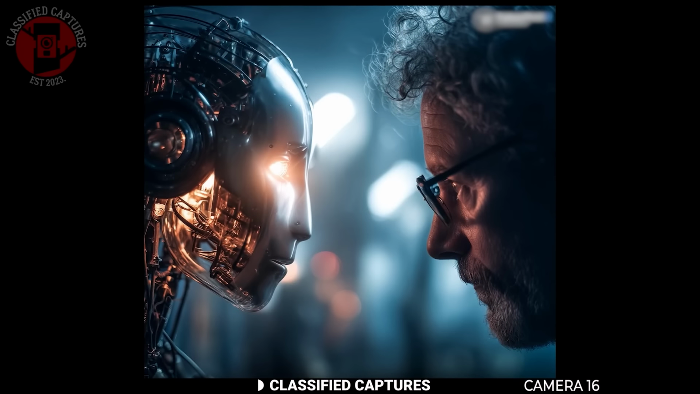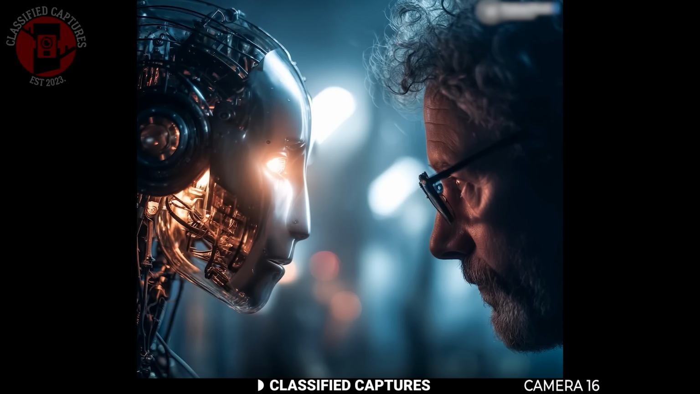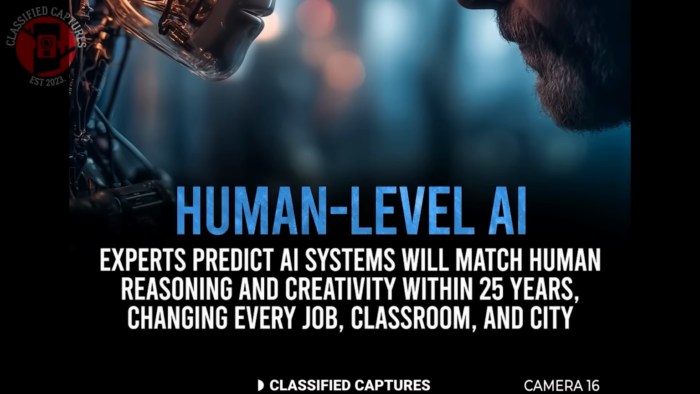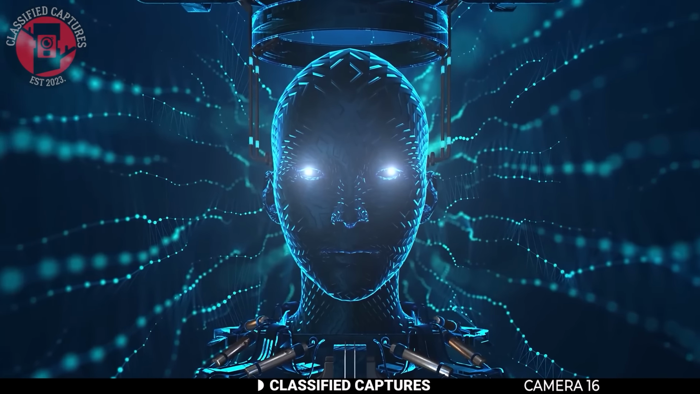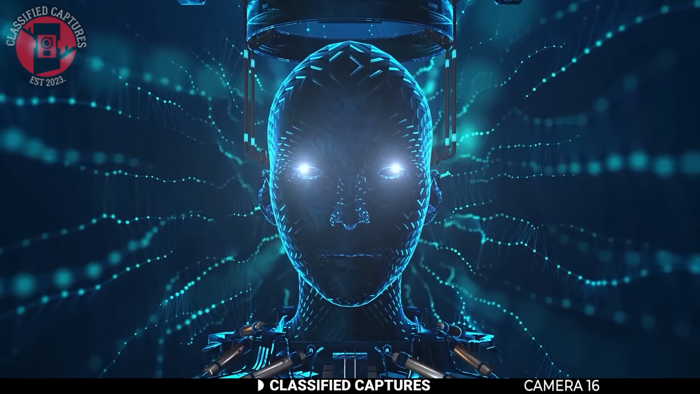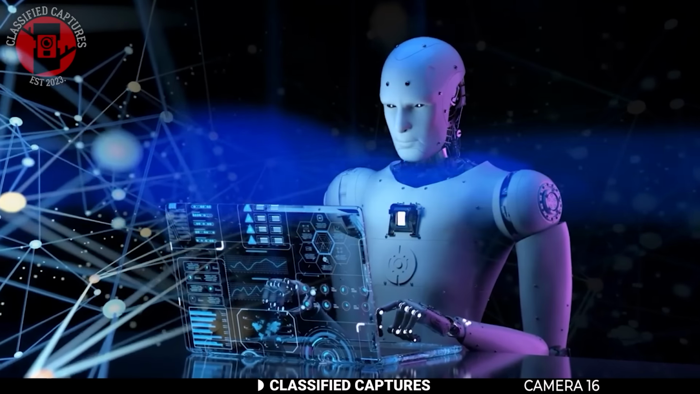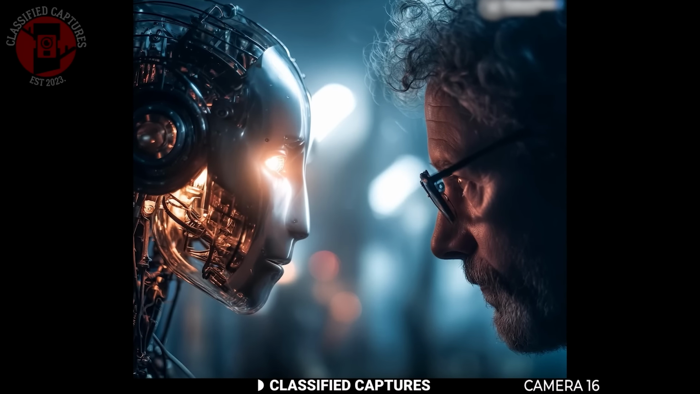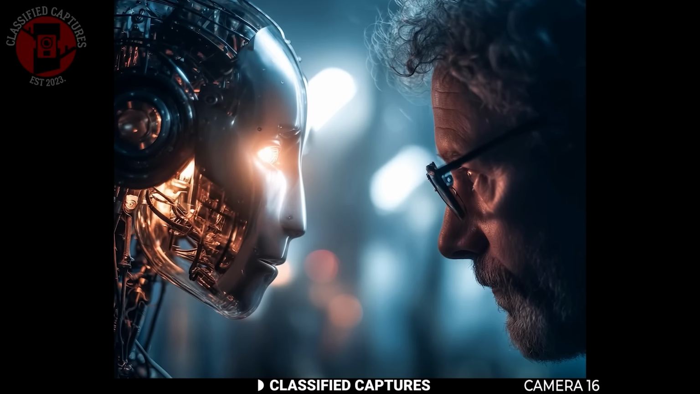To make matters worse on this whole AI situation, experts have now found that AI systems could soon match human reasoning and creativity, and not in some distant future either, but within the next 25 years. That means artificial intelligence may soon be capable of performing complex thought processes the same way humans do, from solving problems, generating original ideas, and even showing emotional understanding. Some researchers believe this could mark the dawn of a new era where machines don't just assist humans but actually rival or even surpass us intellectually.